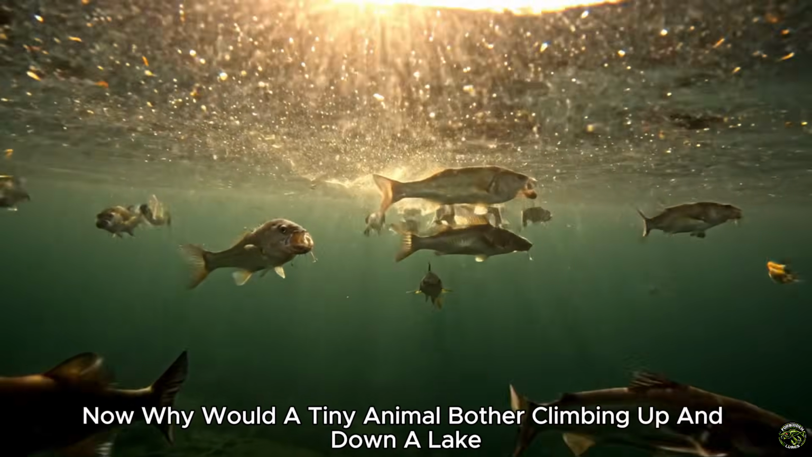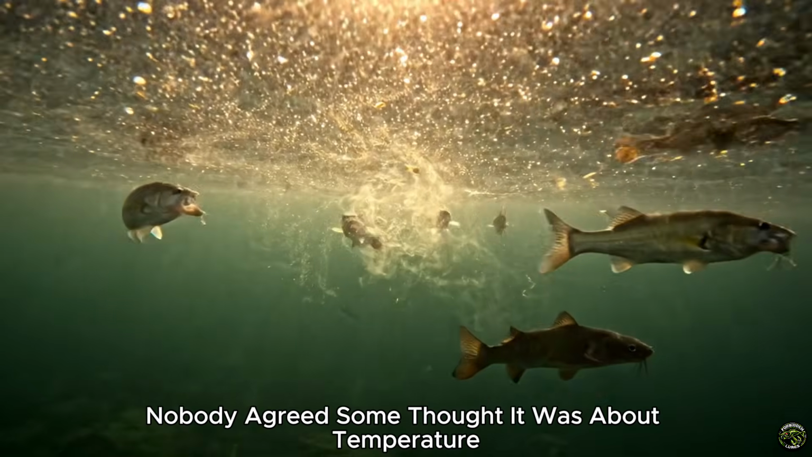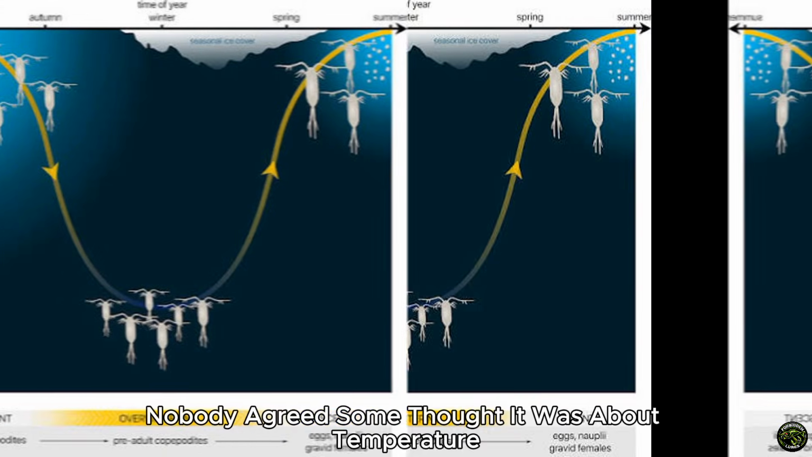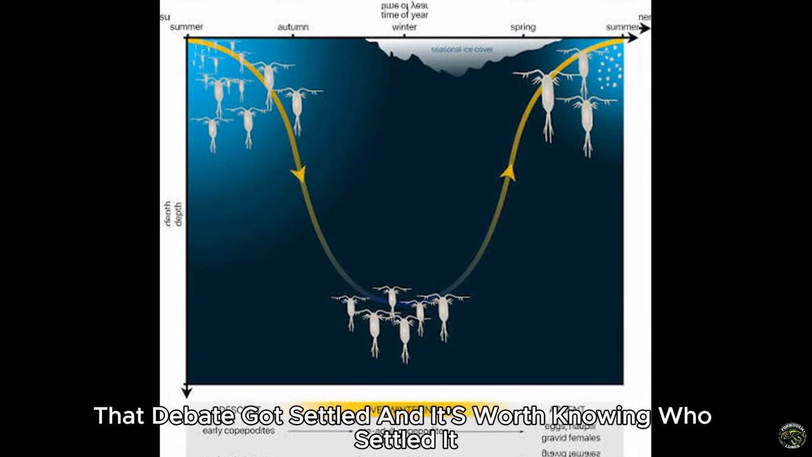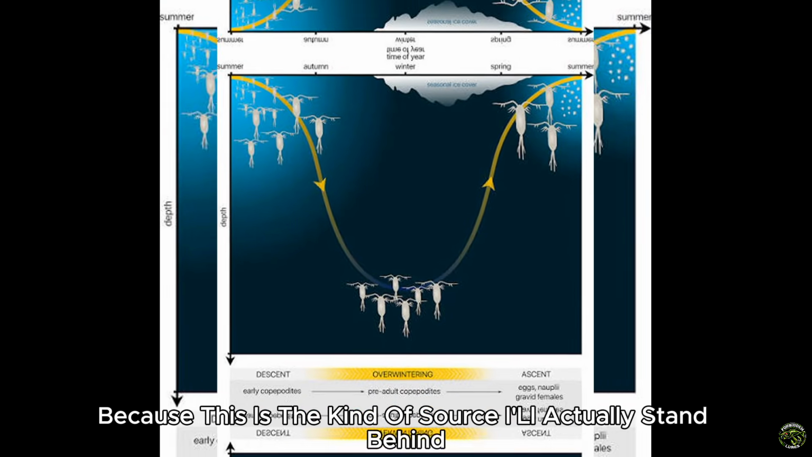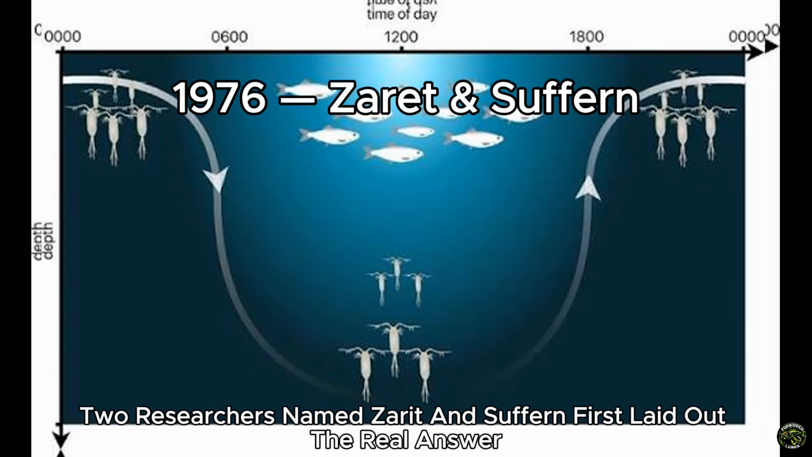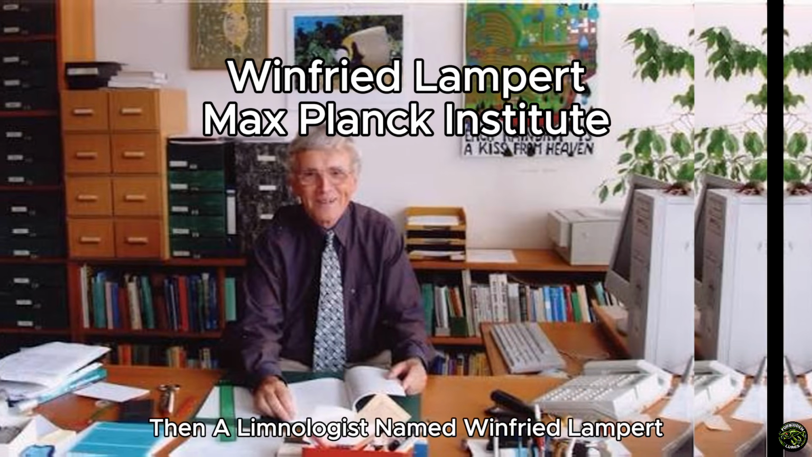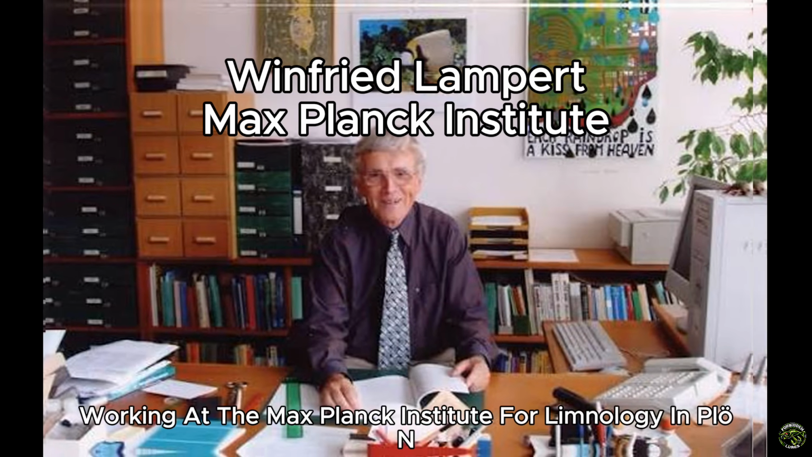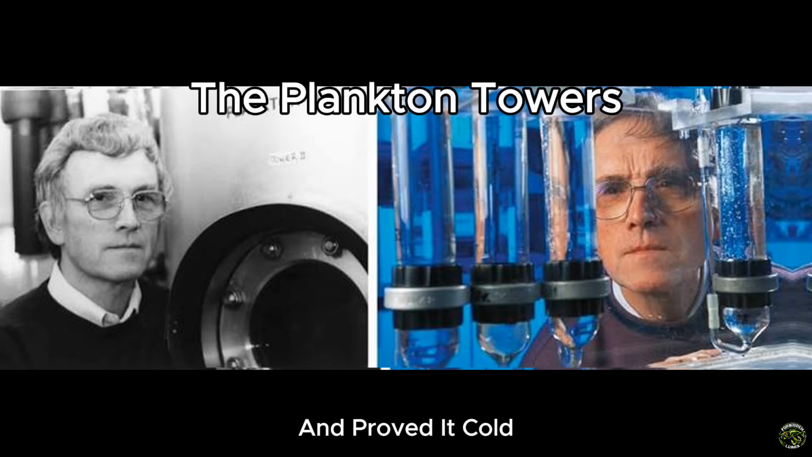Now, why would a tiny animal bother climbing up and down a lake every single day? For a long time, nobody agreed. Some thought it was about temperature, about saving energy in the cold. That debate got settled, and it's worth knowing who settled it, because this is the kind of source I'll actually stand behind. Back in 1976, 2 researchers named Zaret and Suffern first laid out the real answer. Then a limnologist named Winfried Lampert, working at the Max Planck Institute for Limnology in Plön, built giant indoor water columns he called plankton towers and proved it cold.